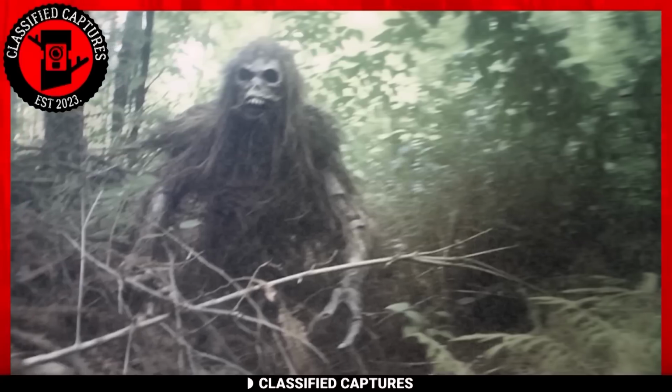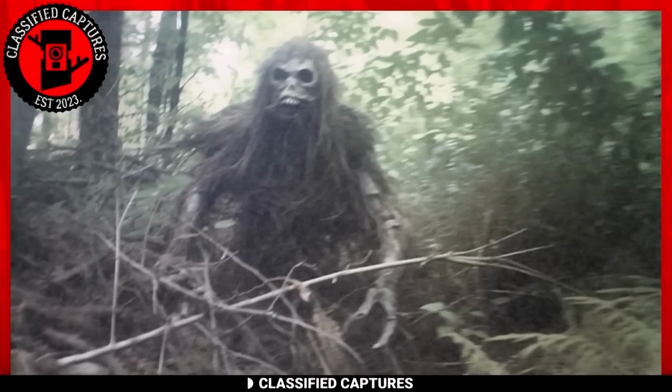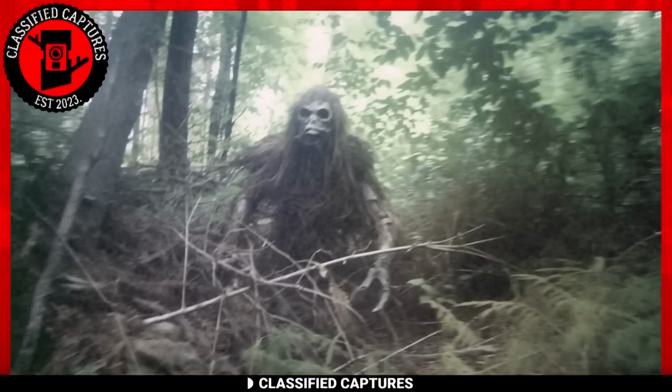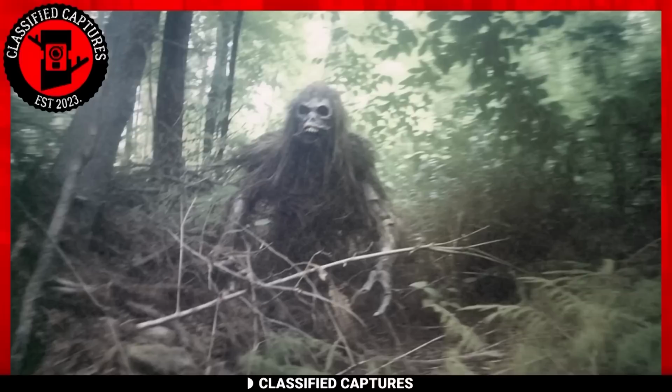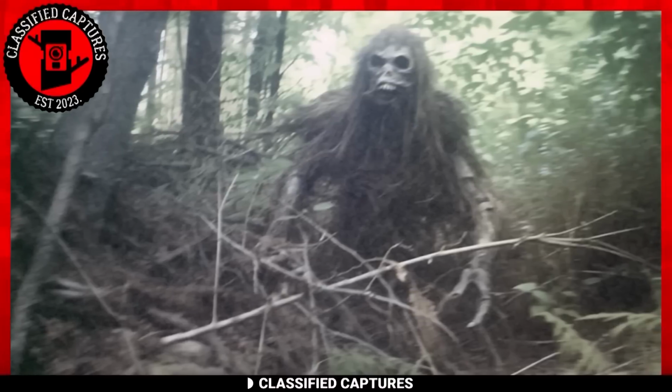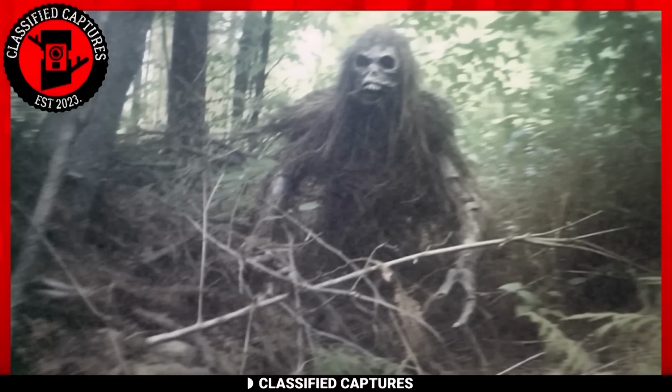If it is, why is it roaming the woods? What happened to it? How did it become like this? Has any one of you encountered anything like this, or at least heard stories or legends about creatures like this? If you have, could you please share? We'd really like to know.